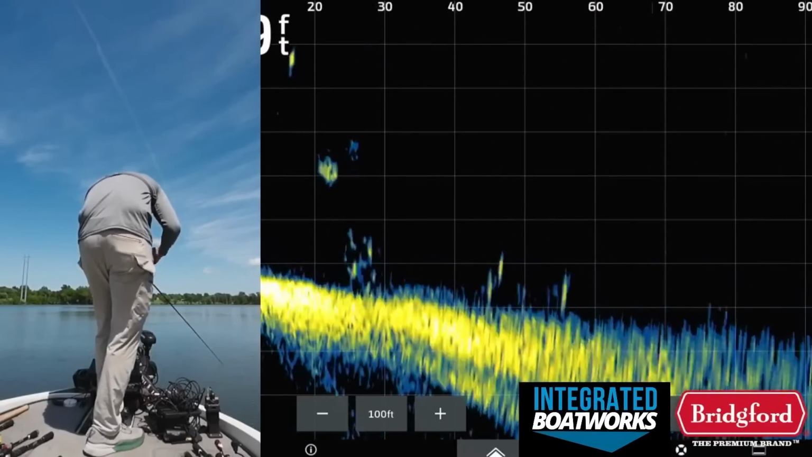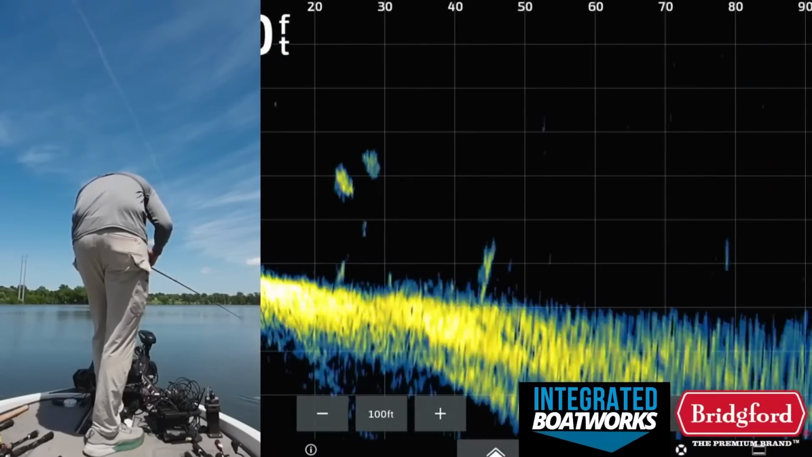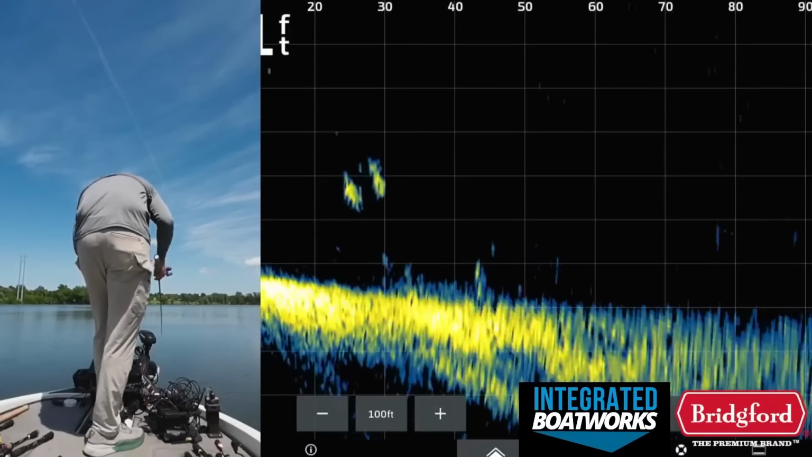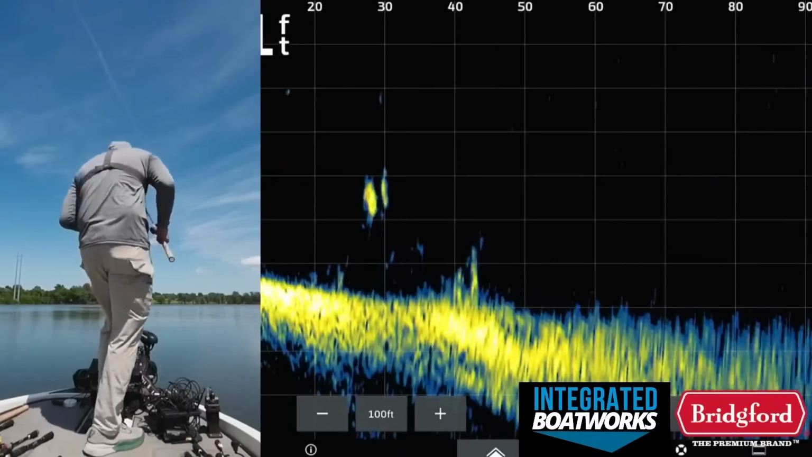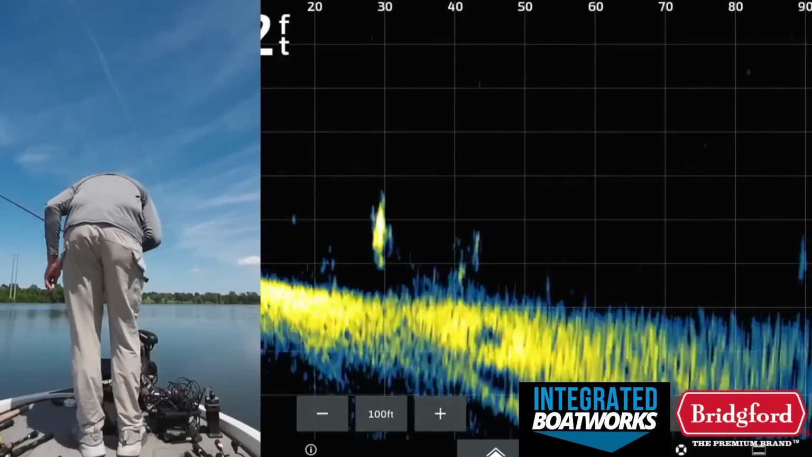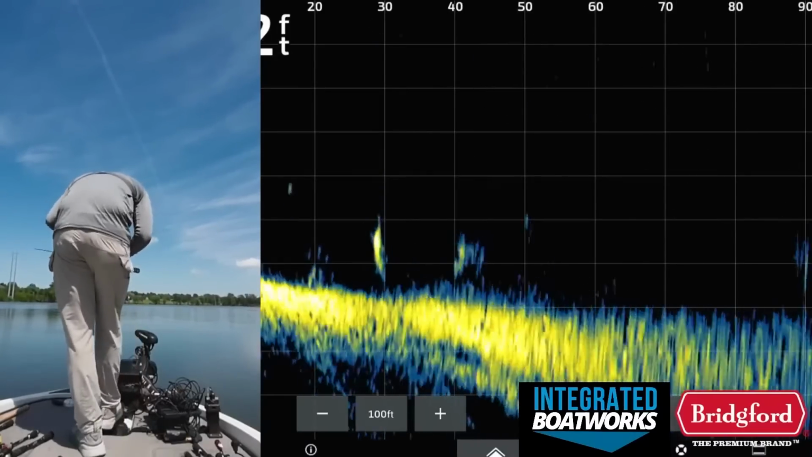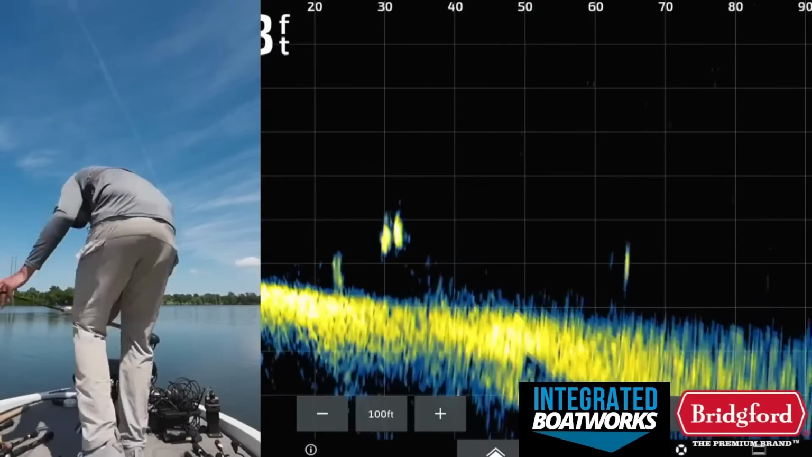I just need to keep them honest out here. That's just bait. Is that a bass? What is that? That's like 10 feet long. That's not a bass. Whatever that is, it's really freaking big. Anyways, am I crazy, or could that actually be like a 10-pounder? Those are like two 10-pounders right there.